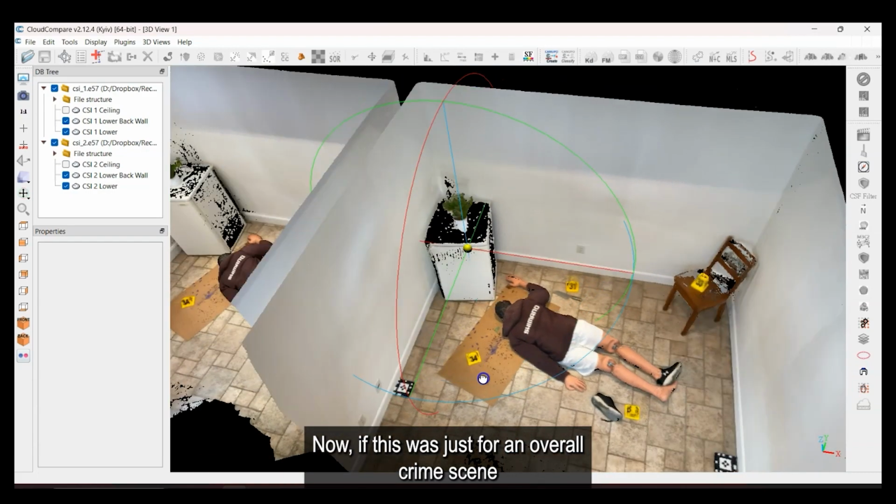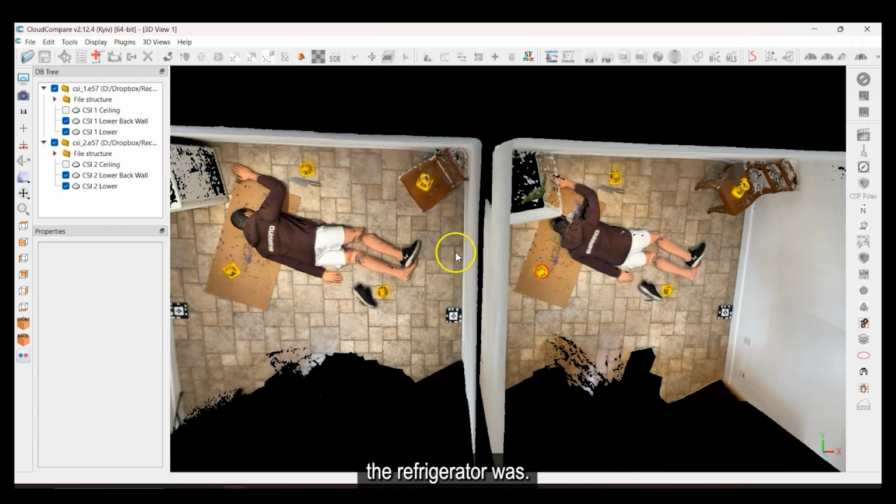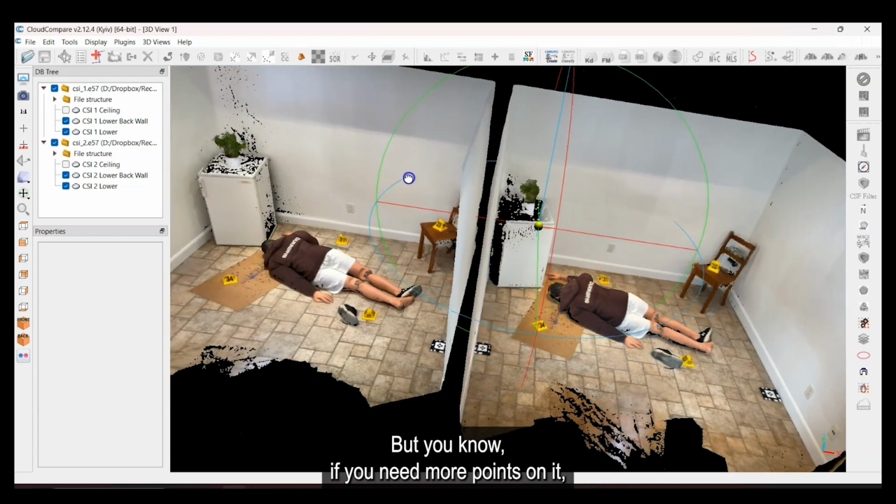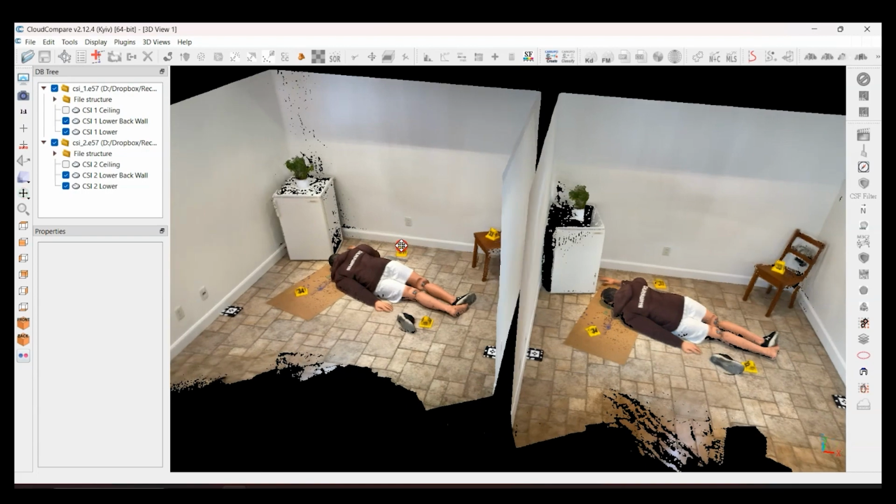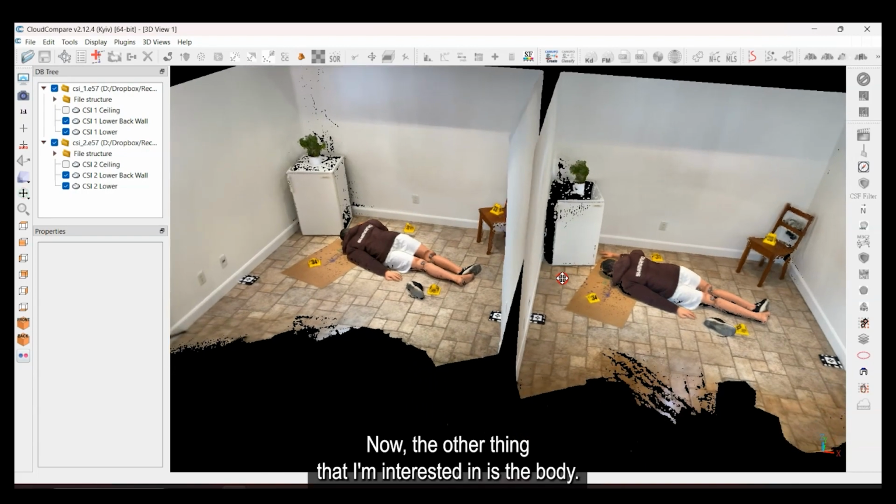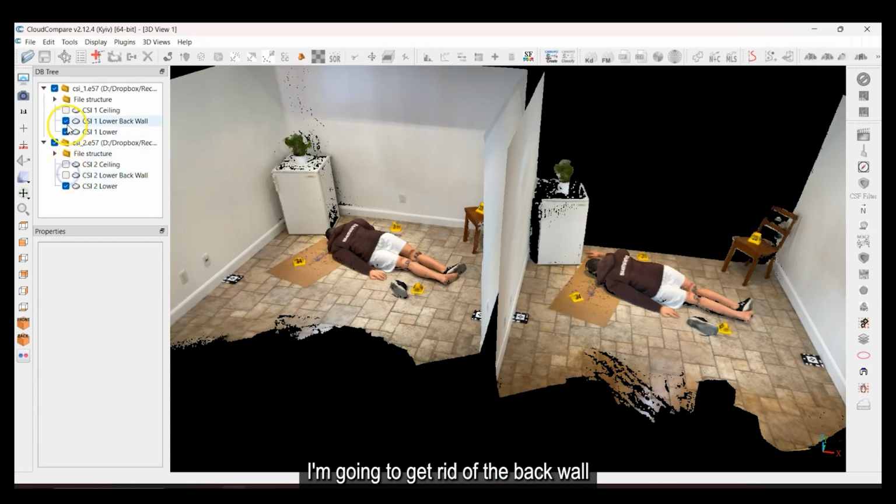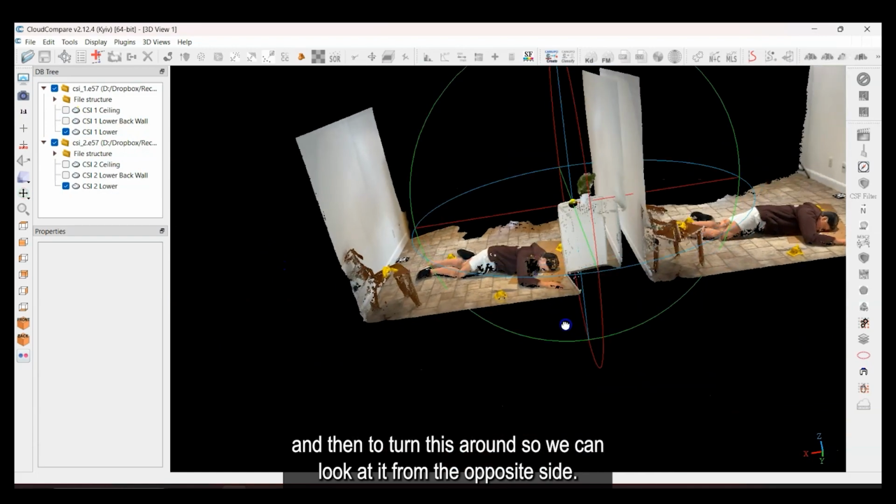Now, if this was just for an overall crime scene drawing or something like that, I can definitely tell where the refrigerator was. So the mini fridge is not that big of a deal. But if you need more points on it, you need to spend more time on it and collect it from different angles. Now, the other thing that I'm interested in is the body. So let me go to the lower portion. I'm going to get rid of the back wall, and I'm going to turn this around so we can look at it from the opposite side.